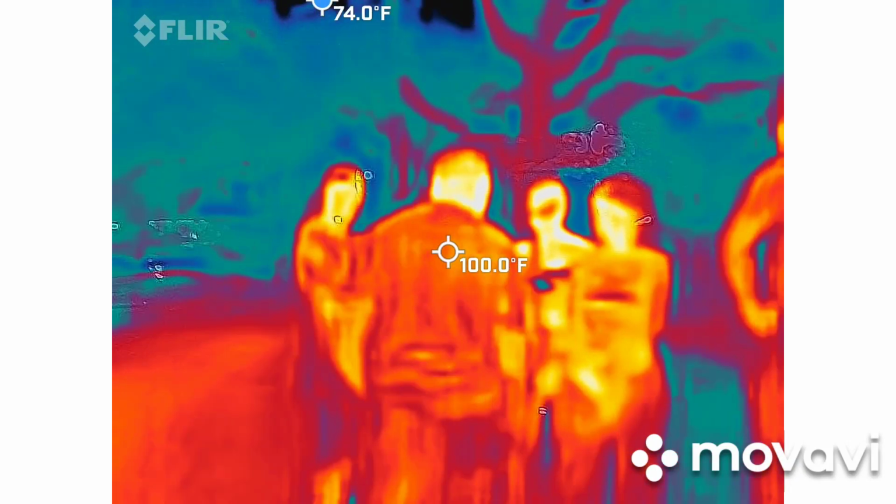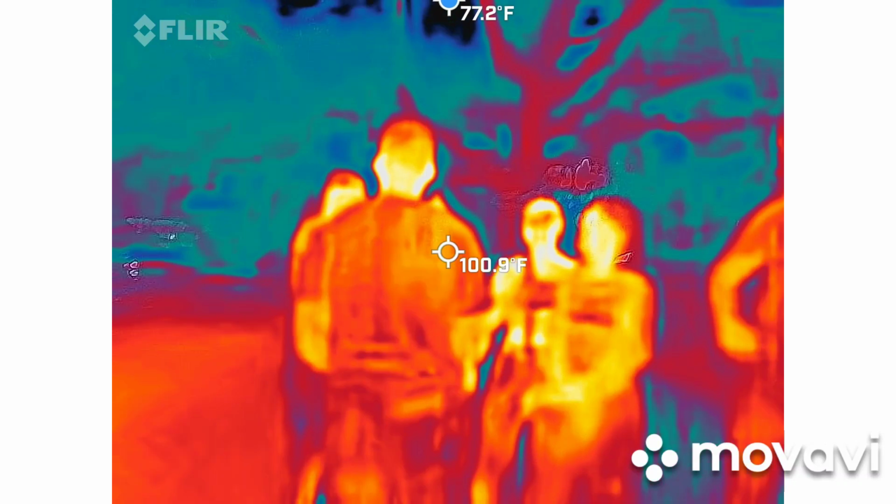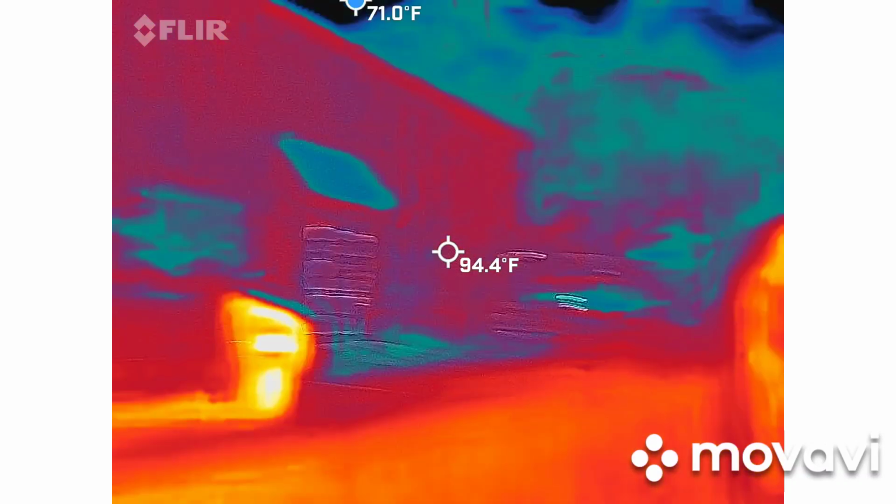So I'm trying to capture something here. Remember, this is not an in-the-moment thing. It's not like, oh my god, I saw something, take pictures. It's already gone. So literally, hundreds and hundreds and hundreds of pictures. It's still possible on all three of your parts.